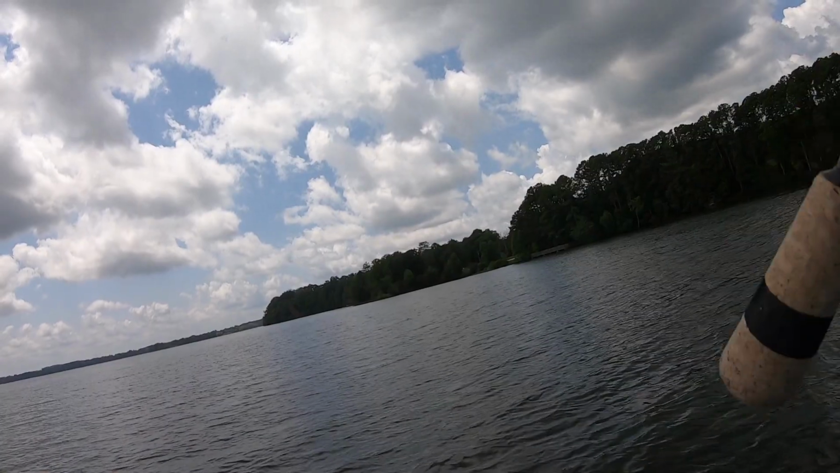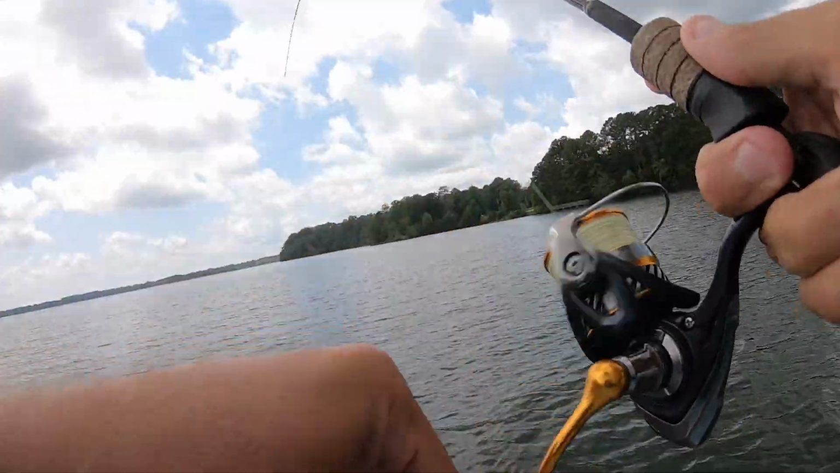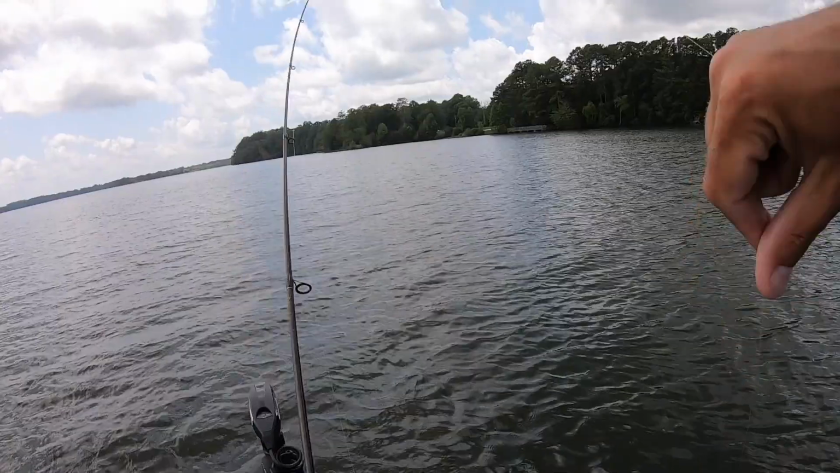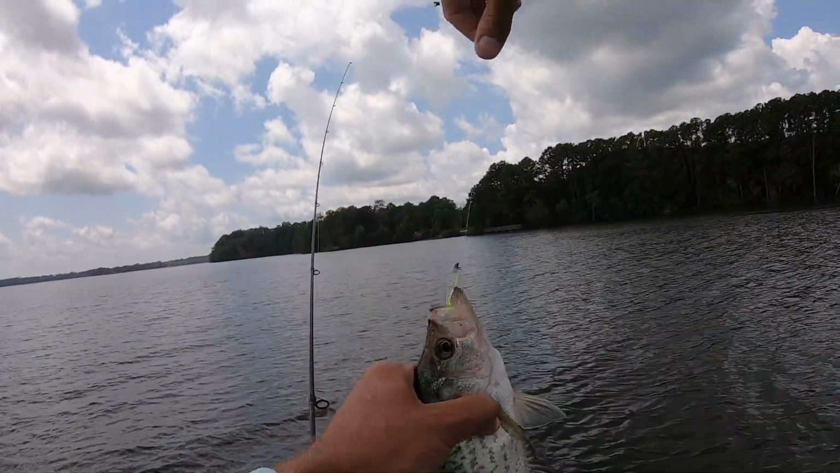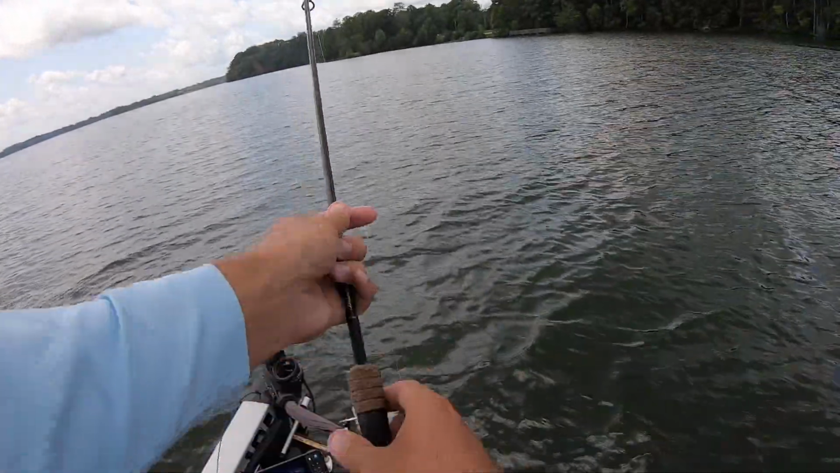There's another one. Oh, there's no denying it when that crappie hits it. You can feel all the other little bluegill, yellow bass and all that, but when that crappie hits it, there's no doubt about it.